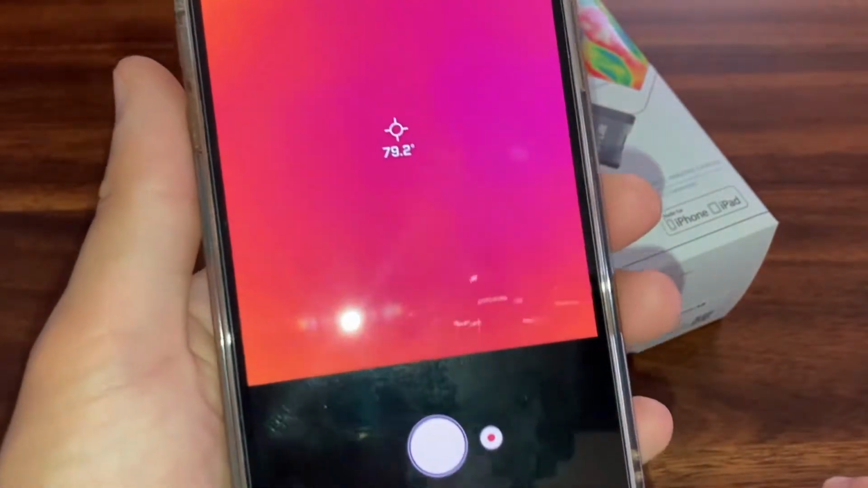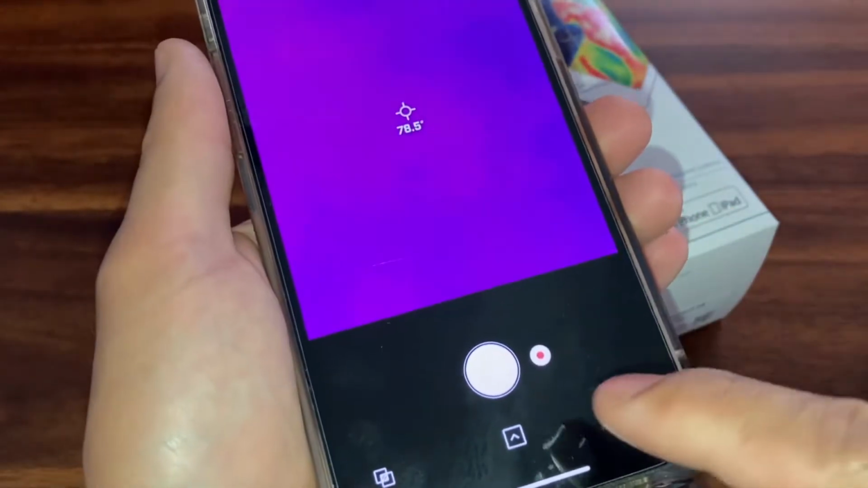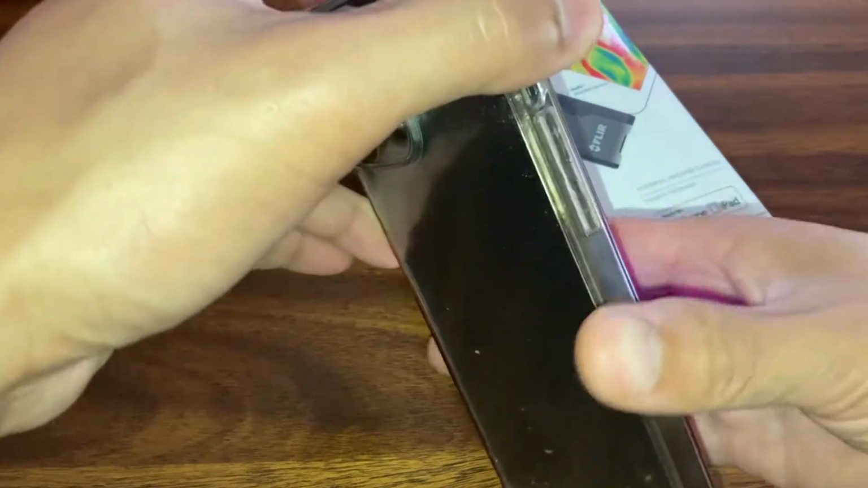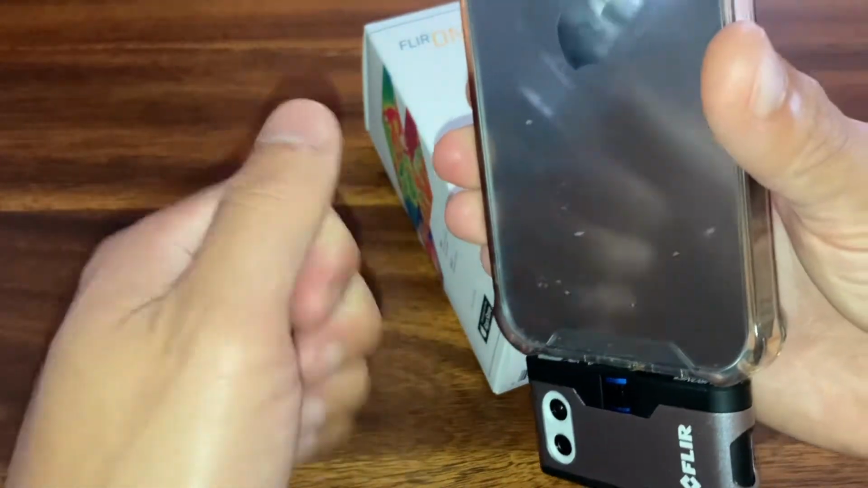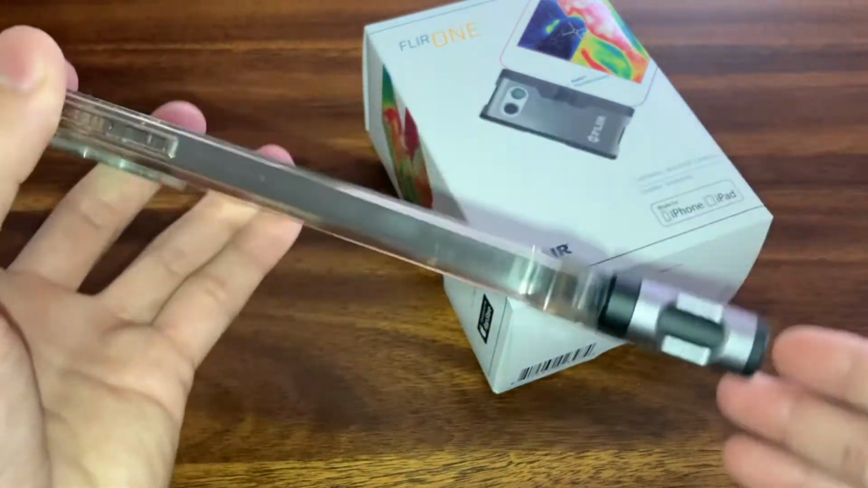But so here we are. So we're on the thermal imaging screen. You can also take pictures and video. But this is basically how it looks. It's not a standalone product like some of the guns you've seen out there. You can actually just connect this to your iPhone or Android, and it's very compact and small.